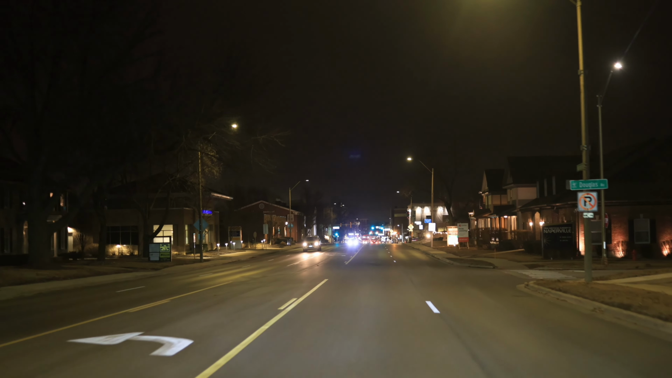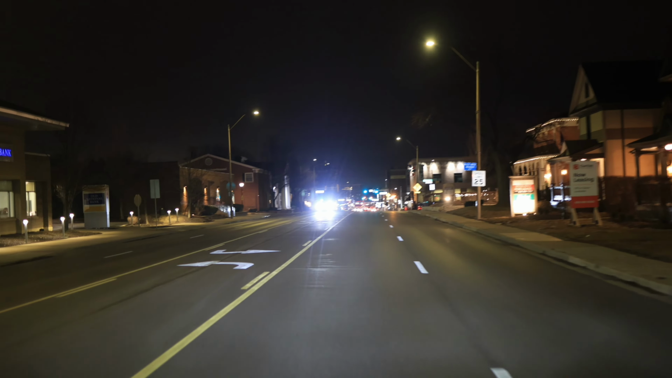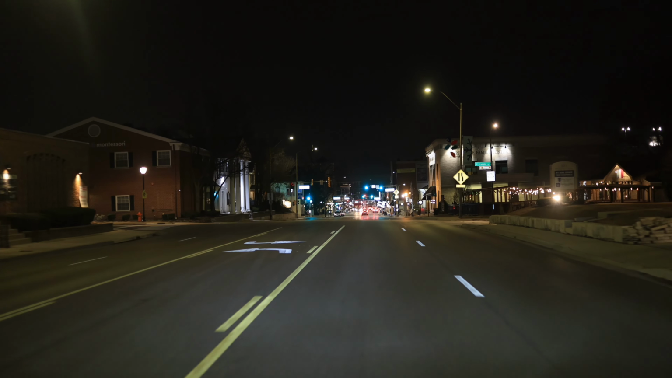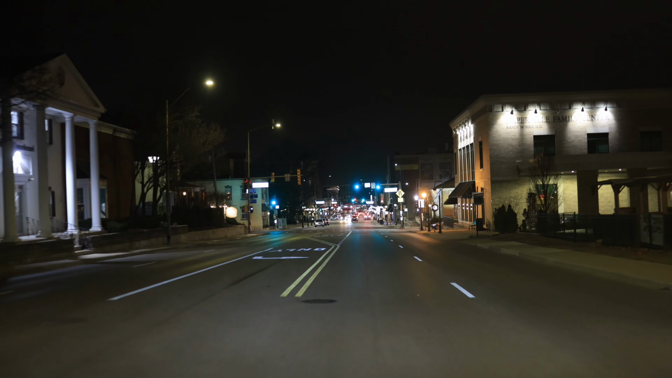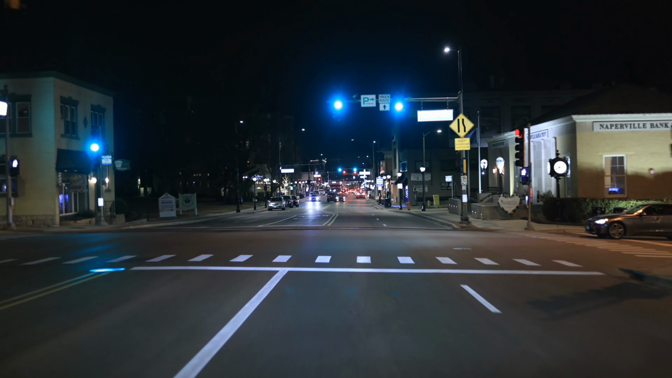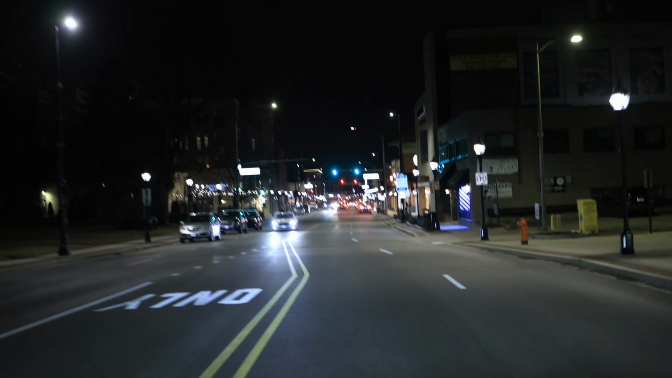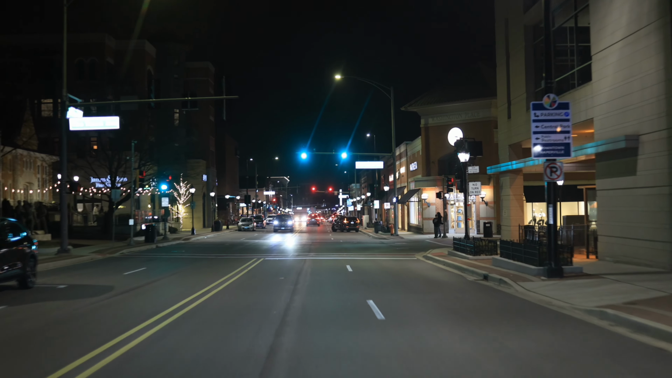All right, so we did downtown Naperville going north. This is coming south from the railroad tracks into the quaint little downtown area. Again, reiterating the settings: 4K 30, 1/60th of a second, auto ISO, generally no more than 20,000, f1.8, wide open on the RF 35mm lens.